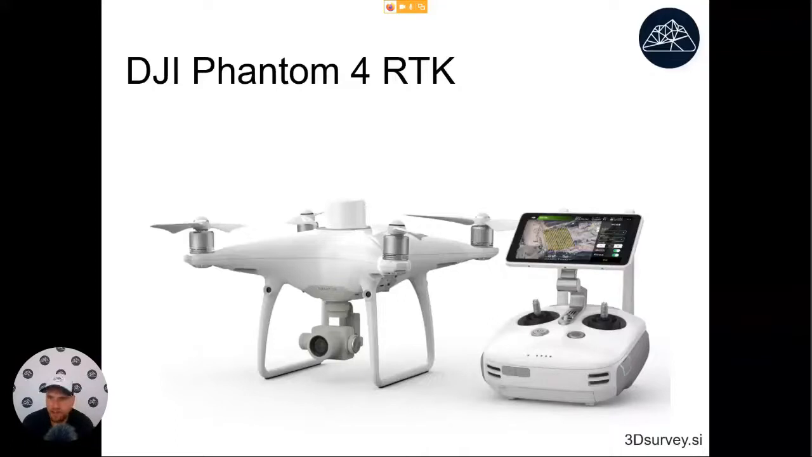So that can help with the accuracy. In the end, it will require you to set up fewer ground control points if you use one of these. And I think the price on this one will be around $6,000, something like that. But don't hold me to my word on this one.